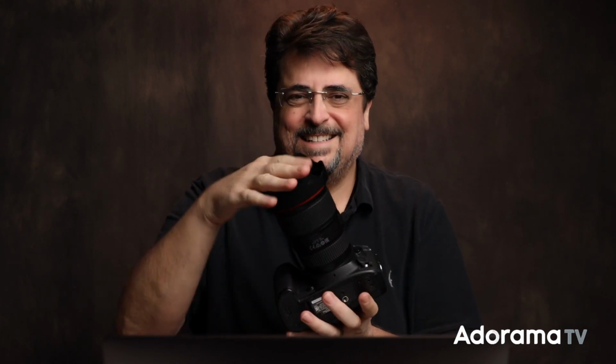Of course, you have to buy the correct size for your camera. So, for example, for the lens, this is the Canon 5D Mark IV with the 16-35 f4 on it. It's got a 77 millimeter filter thread on the front. So the one that I have is the 77 millimeter Hoya. These things cost about 80 or 90 bucks.